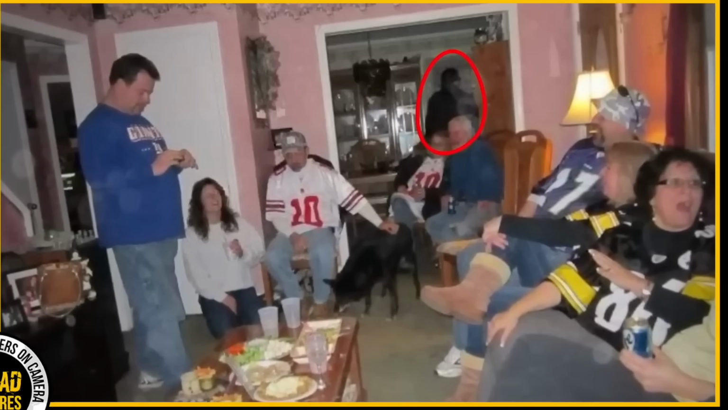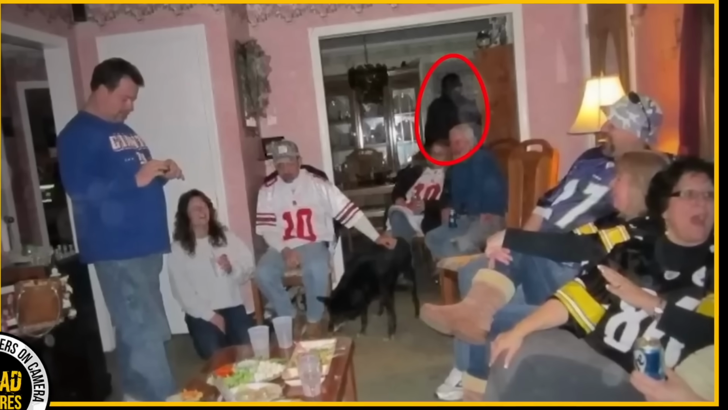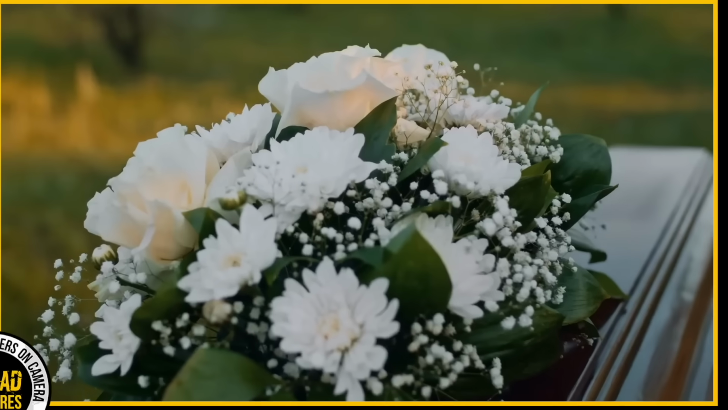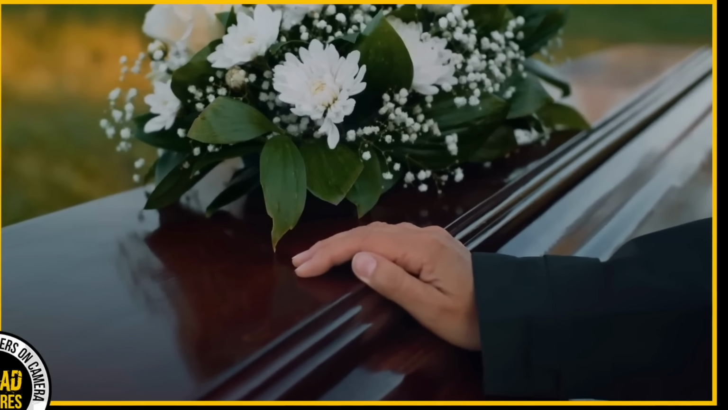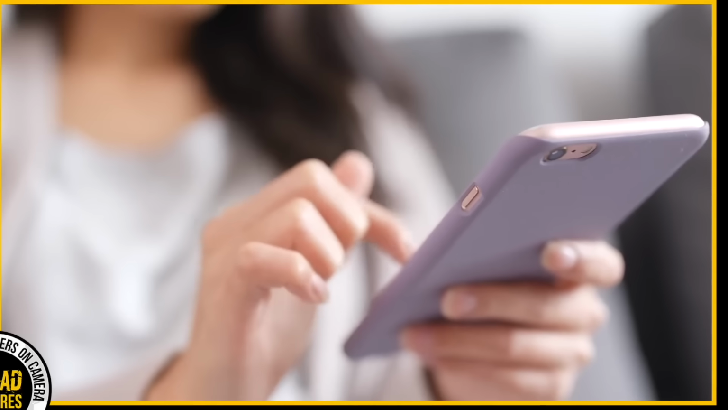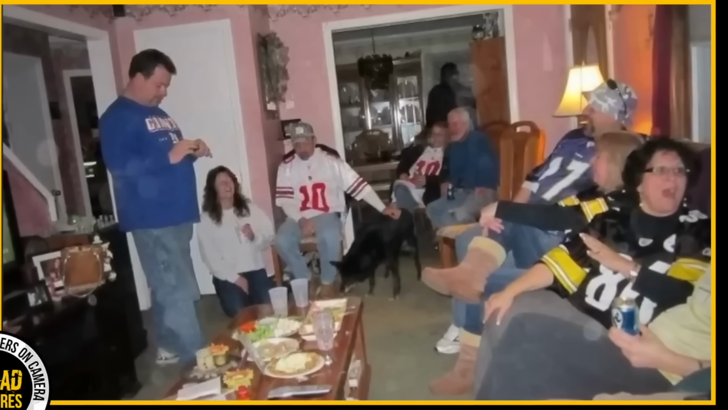A Reddit photo from CLT Hornet has people doing double takes. Look in the top right corner and you'll spot something that shouldn't be there. A dark figure standing in the next room. Here's where it gets chilling. This photo was taken in 2012 during a family gathering after the poster's wife's uncle died in his sleep. The family was at his house mourning their loss when someone snapped this picture. According to the poster, nobody noticed anything strange at the time. It wasn't until later that the figure caught their eye.